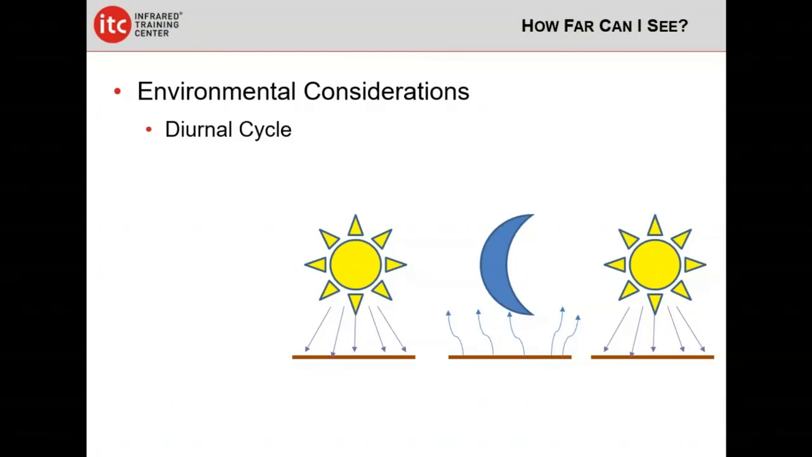So some of those environmental considerations, let's start with one called the diurnal cycle. Diurnal cycle is just a fancy name for the sun going up in the morning and then the sun going down. And when the sun comes up, it's going to start bathing the earth in its energy, and the earth and everything on it is going to start absorbing that solar energy.